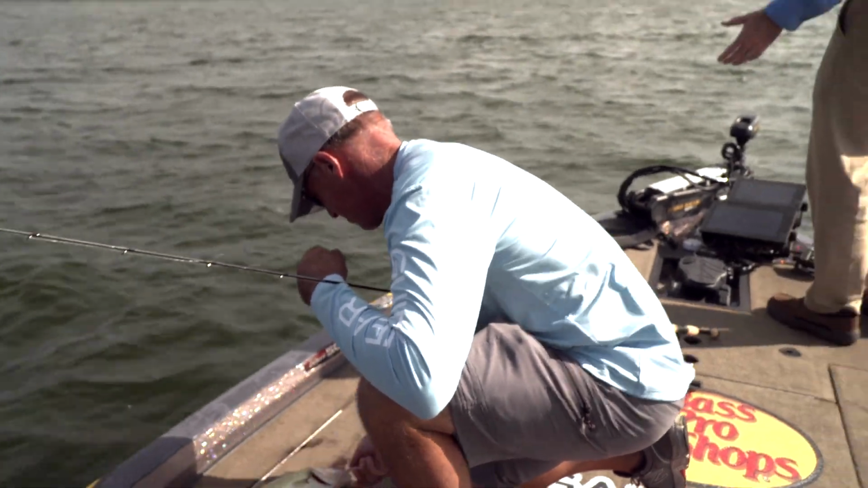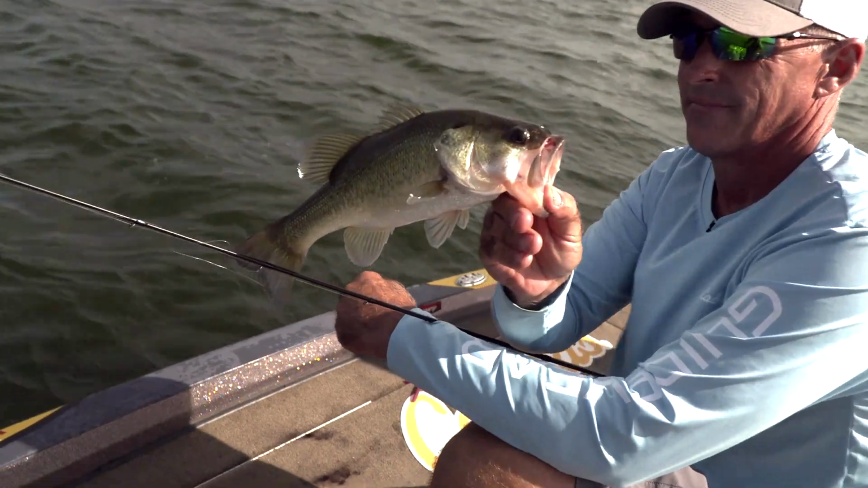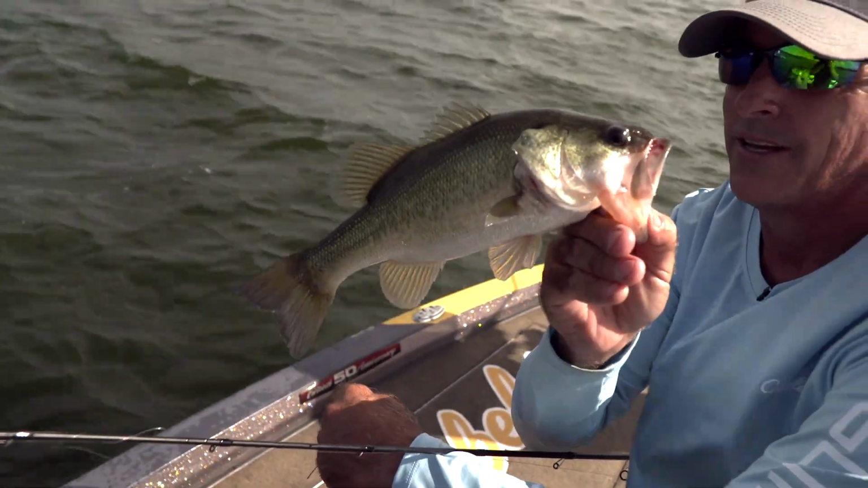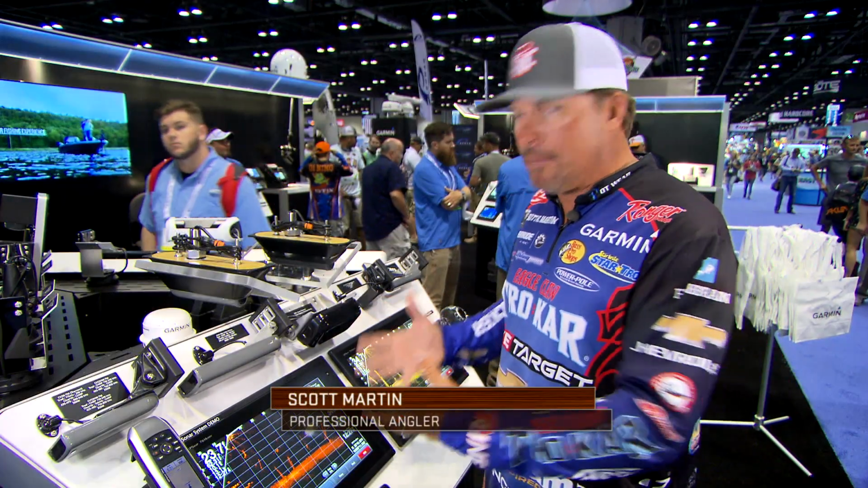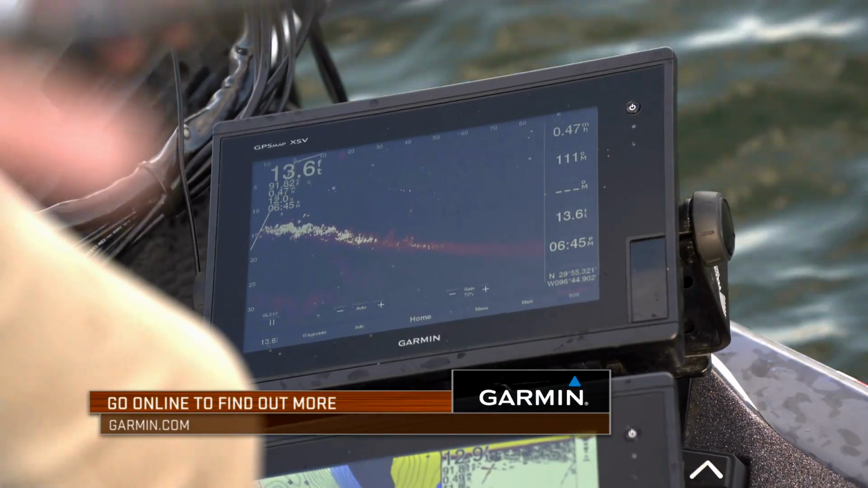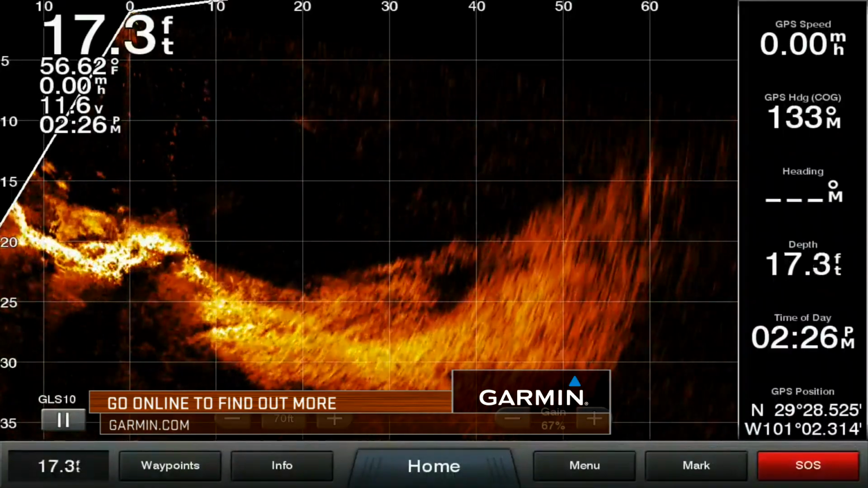Now, see, so what we're telling ourselves is the dots that we're seeing, the size of them, that's part of the education process. Part of the education, and these are 13-inch fish. This is unbelievable technology. I can't fish without it. It's really something special. So the Garmin Panoptix LiveScope is the real deal.